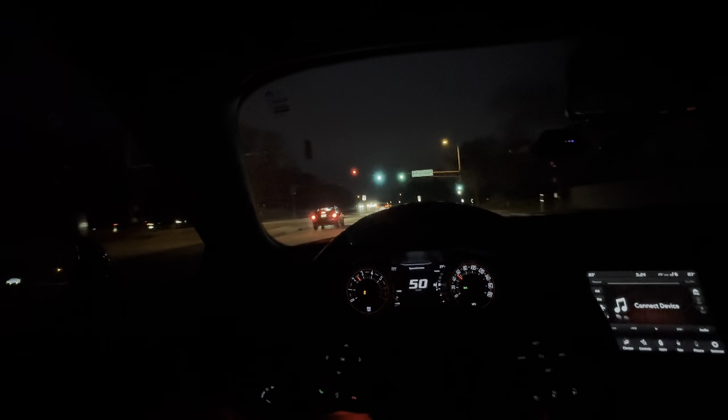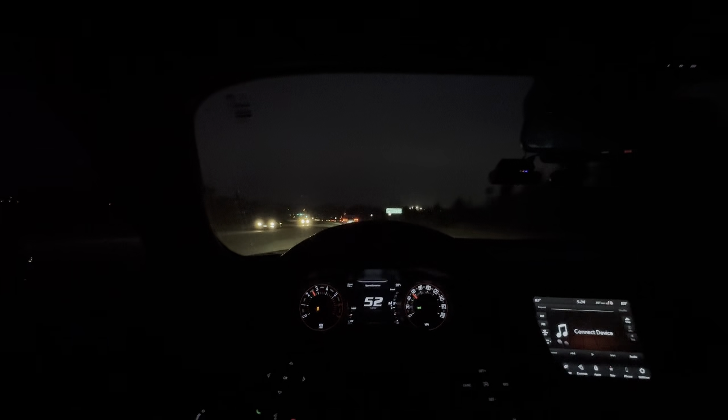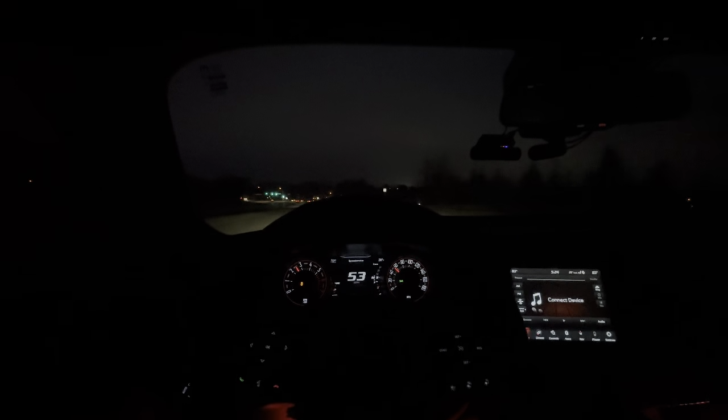God, it sounds so good. I'm really hoping you guys can hear some of it. Pull down the window a little bit. There we go. Makes it worse. I think when there's less wind, it's probably better. Probably should have been on 6 beforehand.